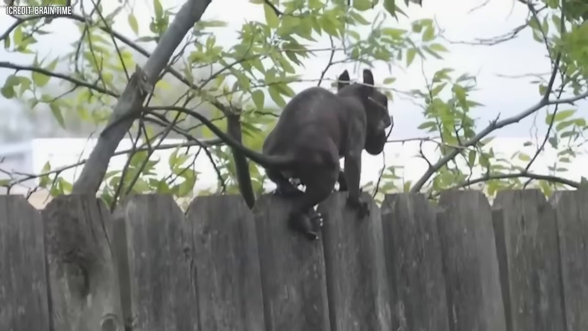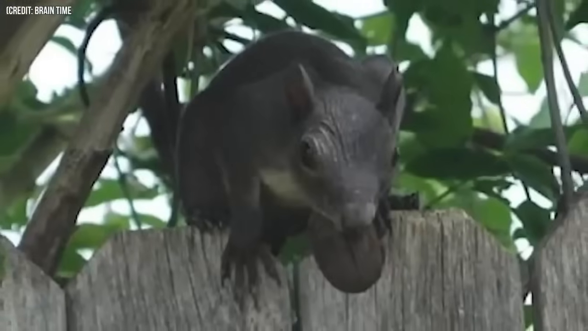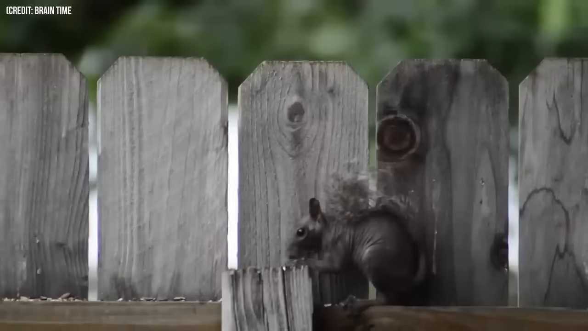Since one image was not enough, we found some videos that could reveal what it was, and it turned out to be a hairless and very skinny squirrel. I guess the squirrel needed help.